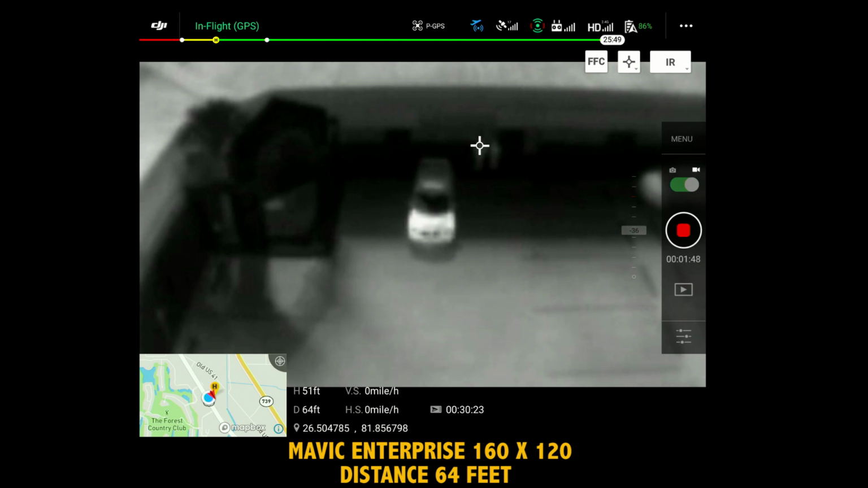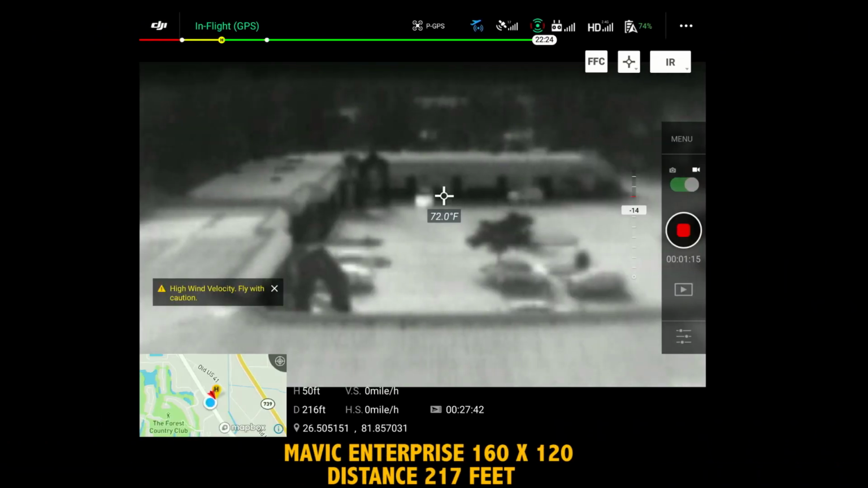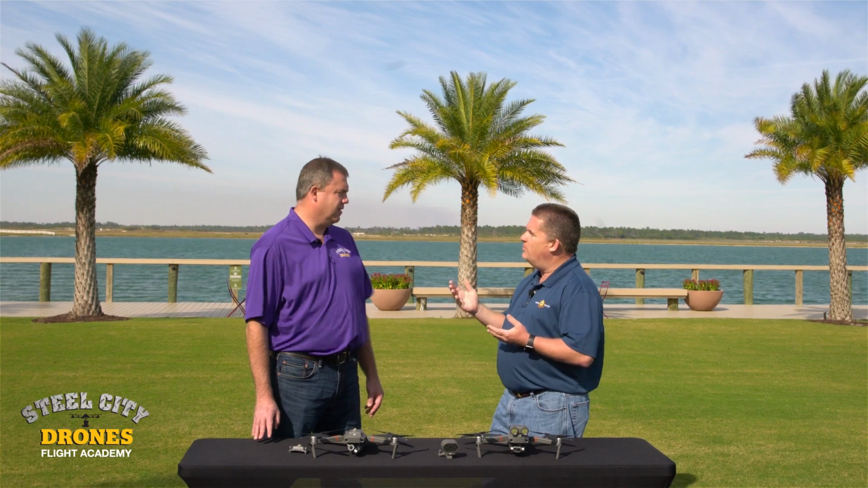So really your limitation here, Dave, I would say for clarity, is height and distance. Yes. As you get further away from your subject and as you get higher in the air, the detail that you can see will diminish. So a person at 50 feet or 100 feet is going to have a great outline, especially as we talk about the MSX technology. It'll have a great outline and look like a person. As you get to 150 feet, 200 feet, you're going to see the person's heat signature, but you won't see the definition of their shape and features.